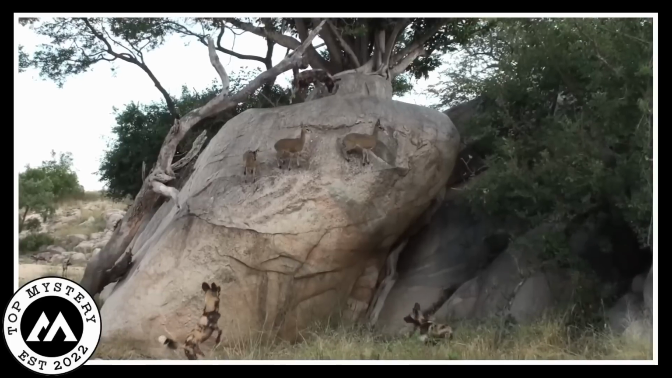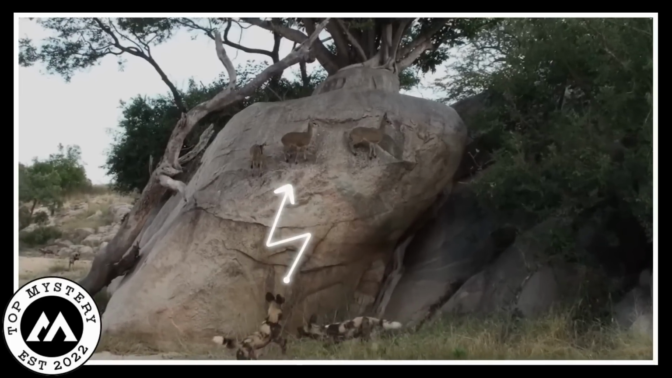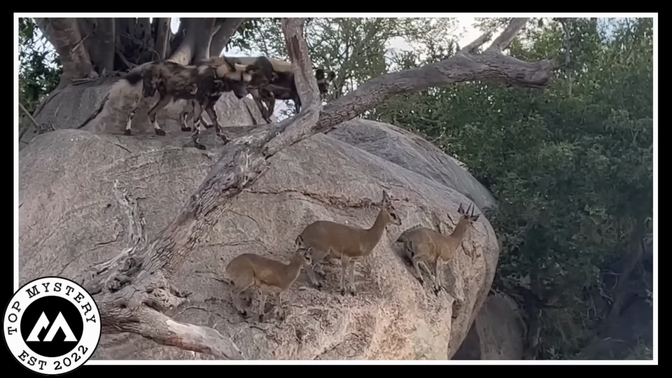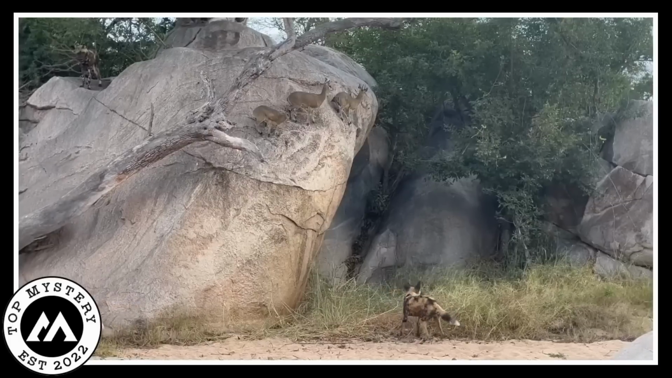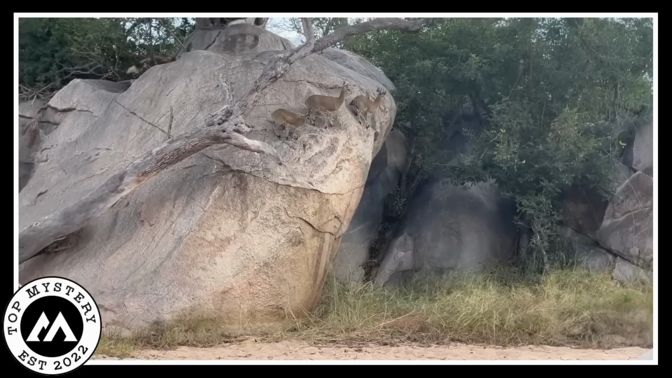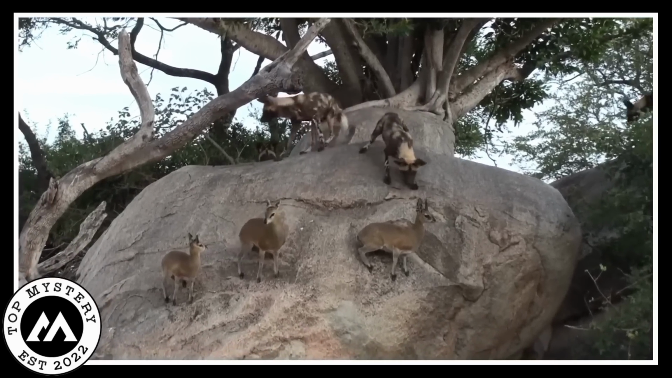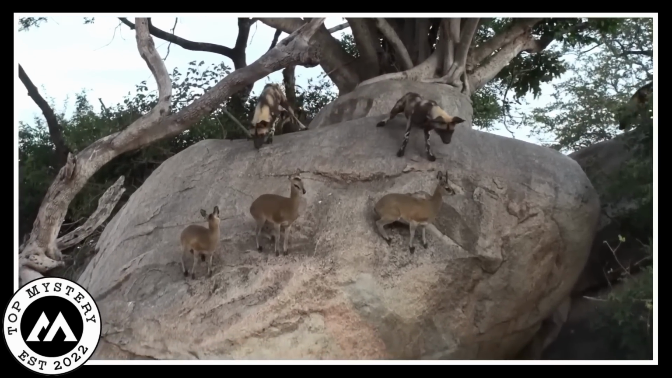These wild dogs are like, hey, dinner's up there, but how do we get our paws on it? It's like a nature version of wild dogs' frustration. The goats are no fools. They've mastered the art of rock standing, making it too easy breezy. Wild dogs are circling, probably having a conference on how to outsmart these goat geniuses.